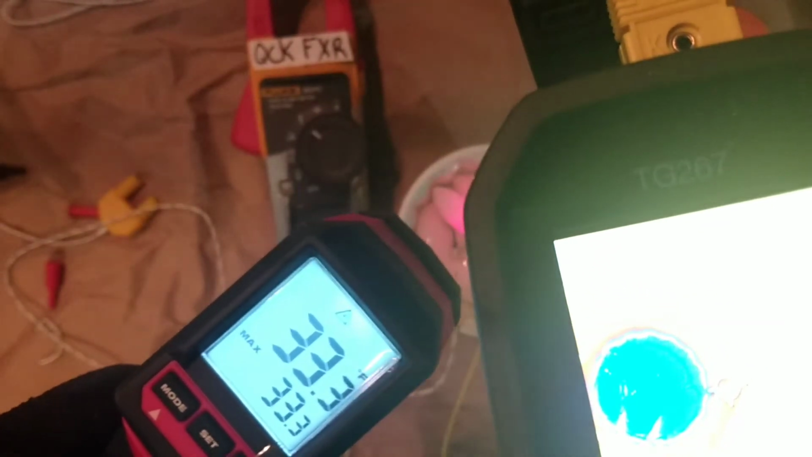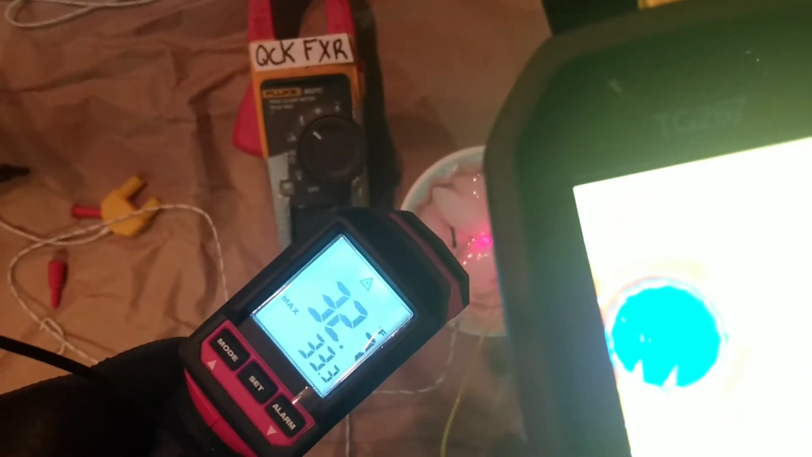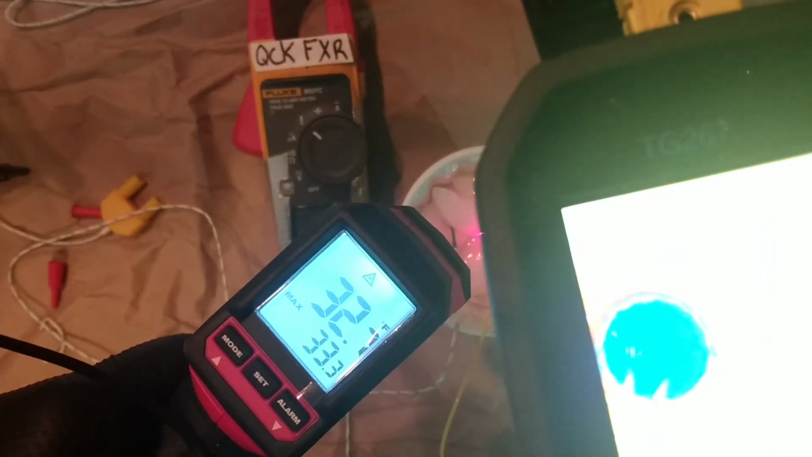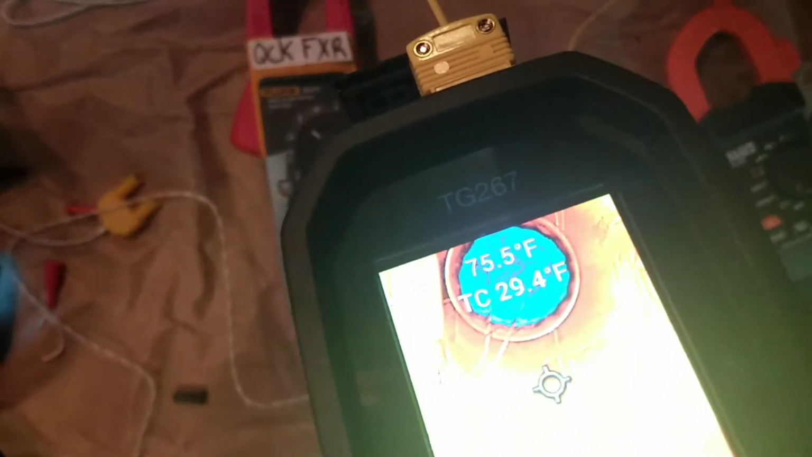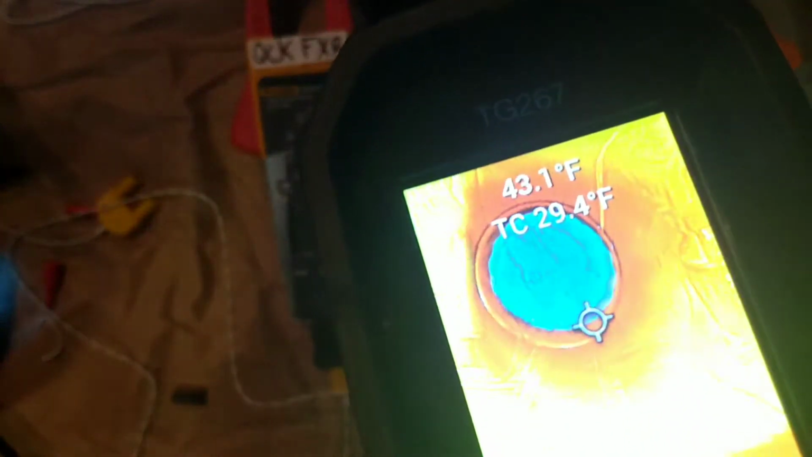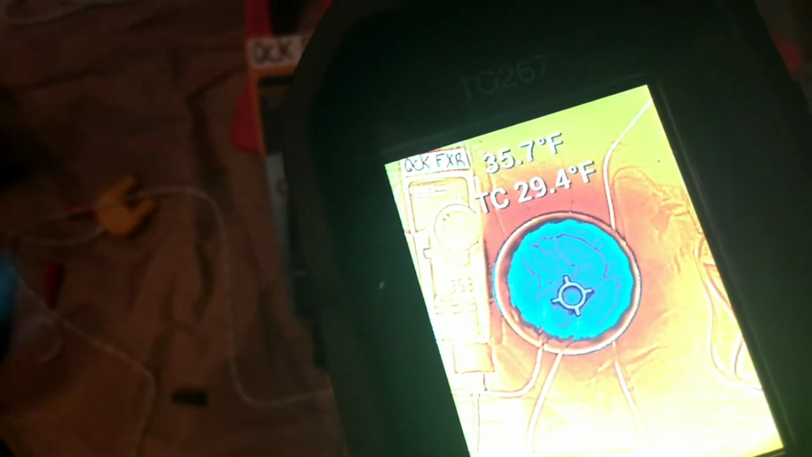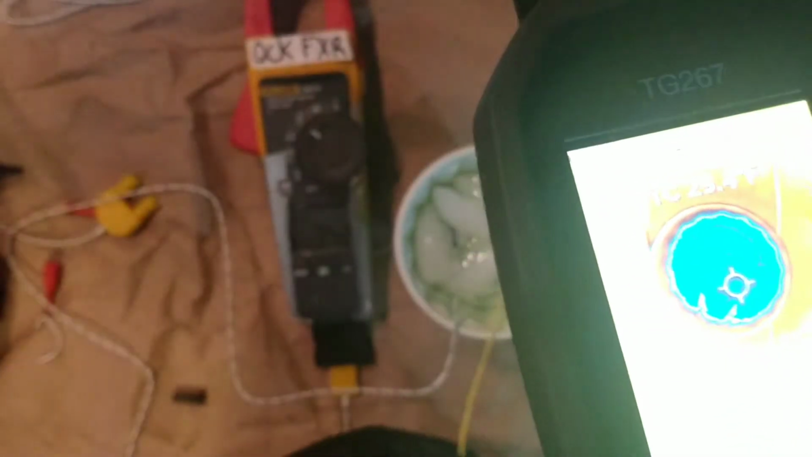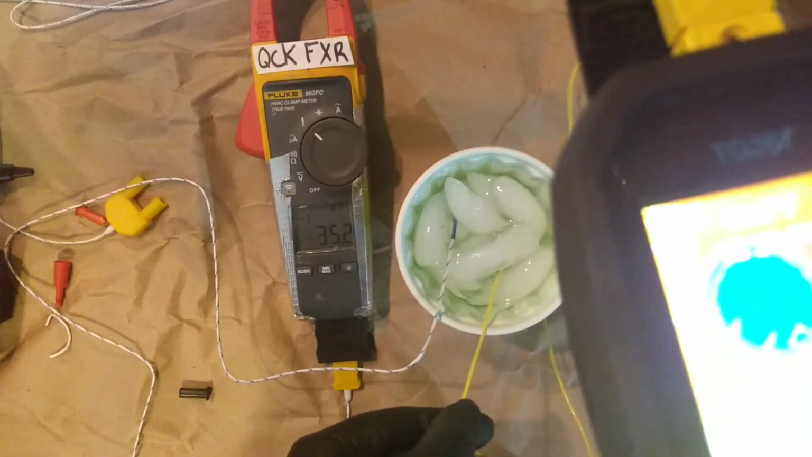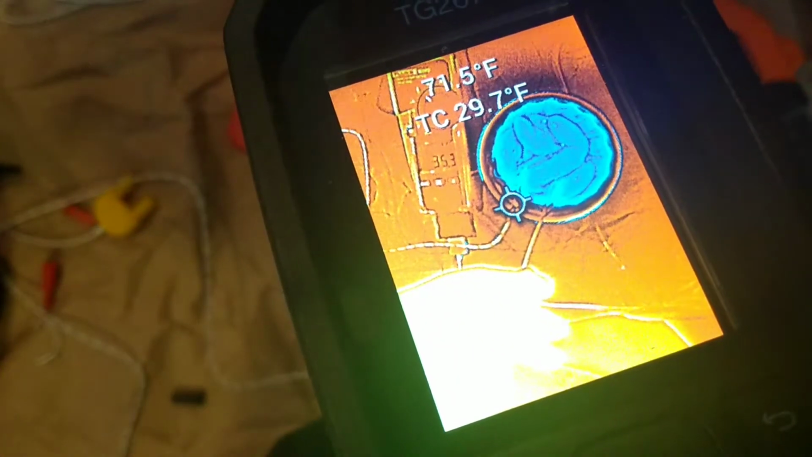Let's see what we got here. Oh yeah, this thing doesn't play. You see that? The Milwaukee doesn't play. If I were you, I'd go for the Klein, but this Milwaukee is mean. Anyway, Fluke's the star of this show. Like I said, I cut them some slack for the simple reason you're using a camera. That emissivity is different, but as you can see, that thermocouple will give you a ballpark, but I would not bet my diagnosis on it.